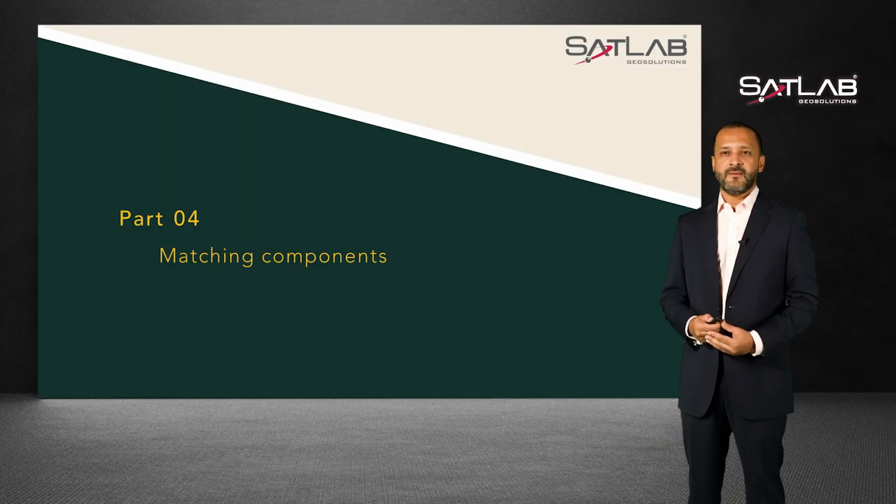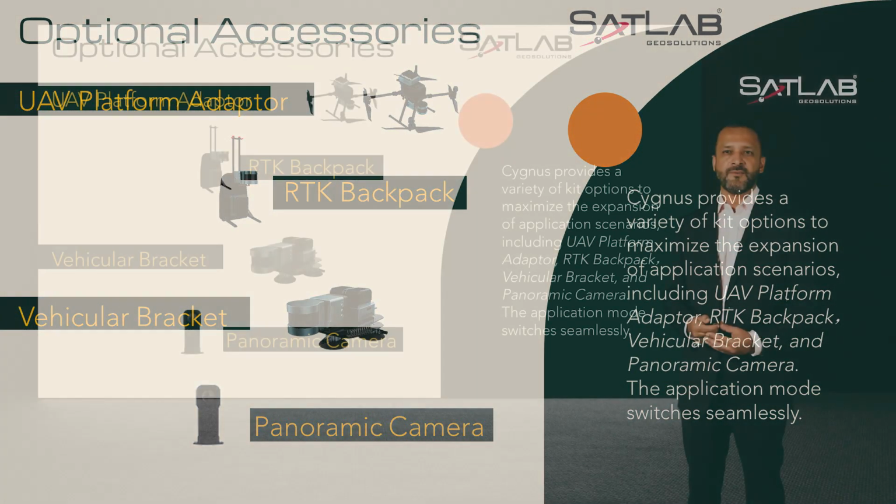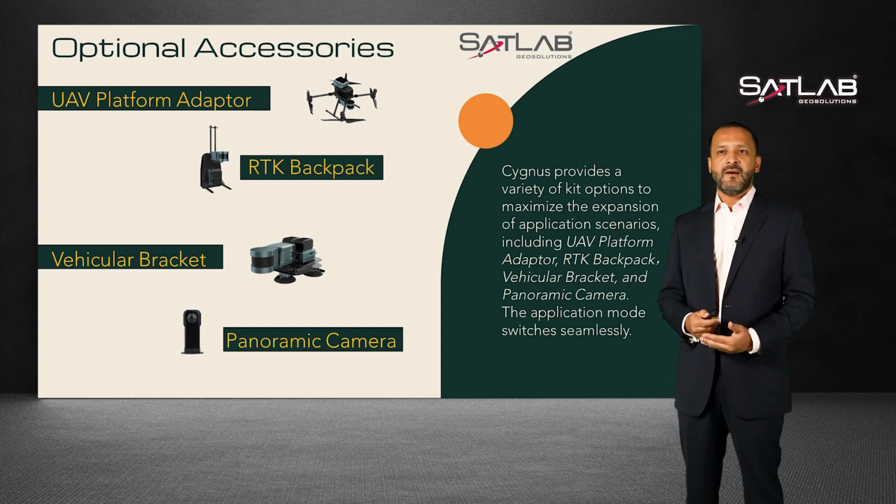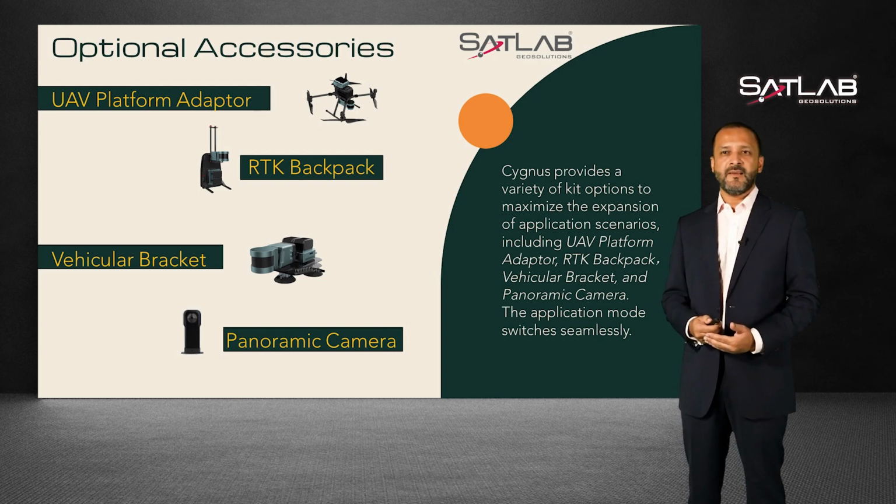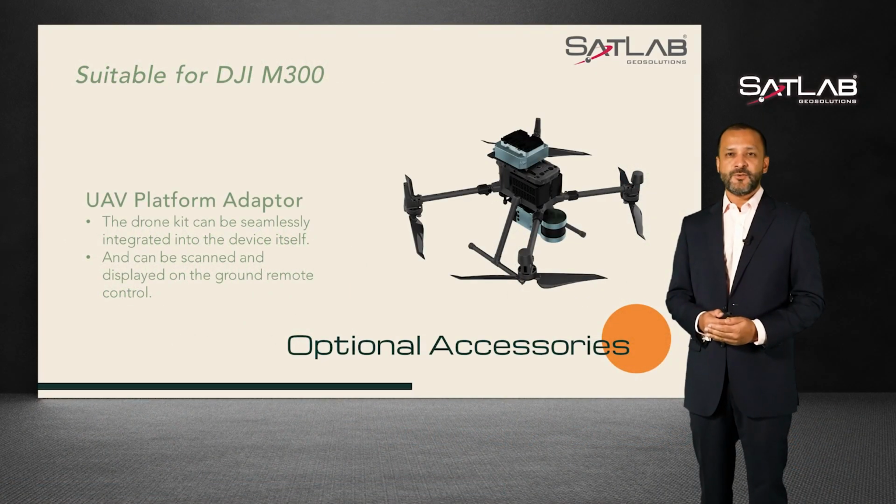Now comes the fun part with optional components. Cygnus provides a variety of kit options to maximize the expansion of application scenarios, including UAV platforms, RTK backpacks, vehicle mount bracket, and panoramic camera for point cloud colorization. These options are interchangeable and seamlessly work with Cygnus. For those who know me, one of my personal favorites is the drone attachment, which allows the unit to sit well with many market-leading drones. In the image shown, you can see the Cygnus and the RTK M300 drone kit, a match made in heaven.